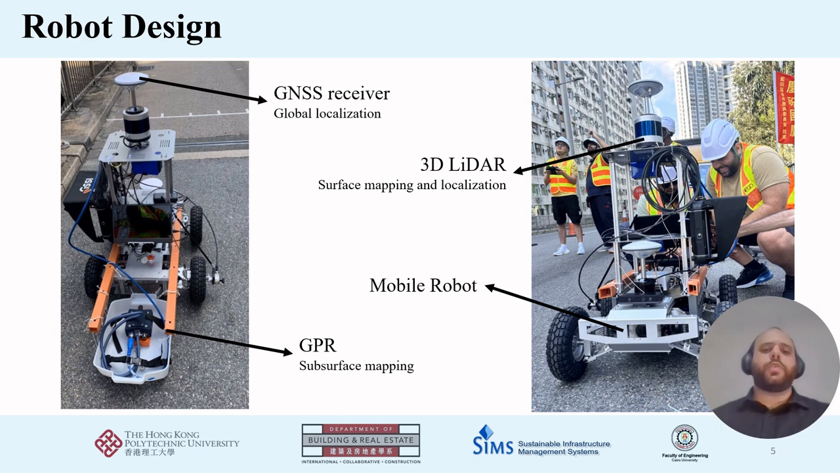The design of the ground mobile robot for comprehensive mapping is presented here. As shown, the robot consists of a chassis, four wheels, a 3D LiDAR sensor, which can provide up to 150-meter range with 3 centimeter range accuracy and a 31-degree vertical field of view. And also it has a 1.6 gigahertz GPR antenna, which provides a depth range of 50 centimeters. Also, the robot has two GNSS receivers for global positioning outdoors.